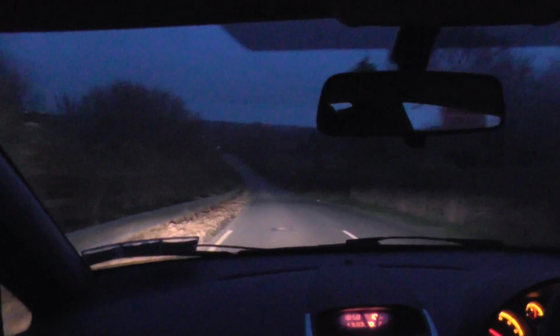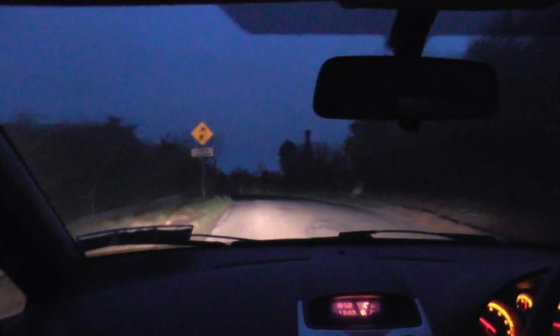Looks all clear, just one last look, and down I go, down this hill here. So getting straight into second gear here, and then to third, but I'm just kind of tapping the brake here. It's a bit of a steep hill there, so I still went to third, but I was just tapping the brake as I was going to third, which is kind of unusual to be honest with you, but I just felt it was safer to do that there because it was a pretty steep hill.